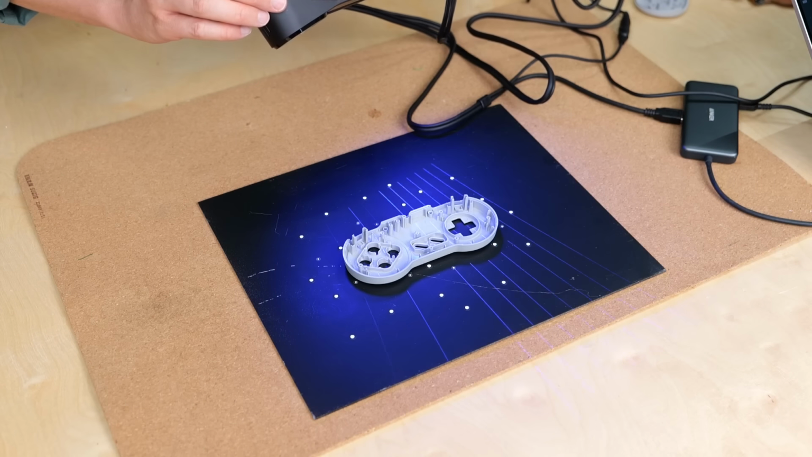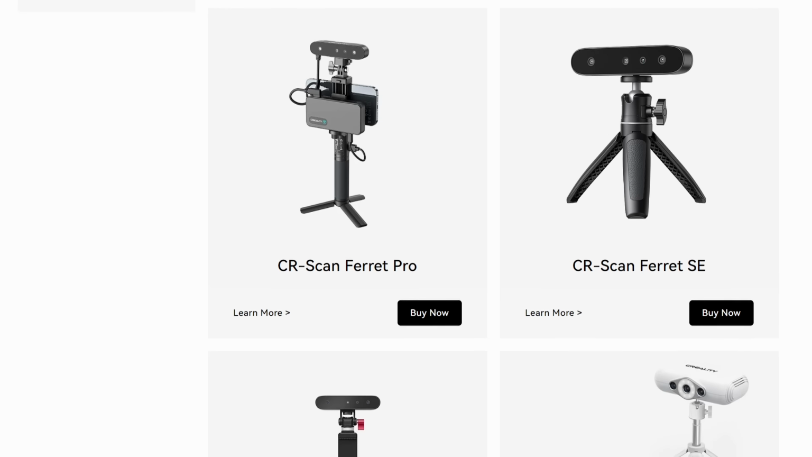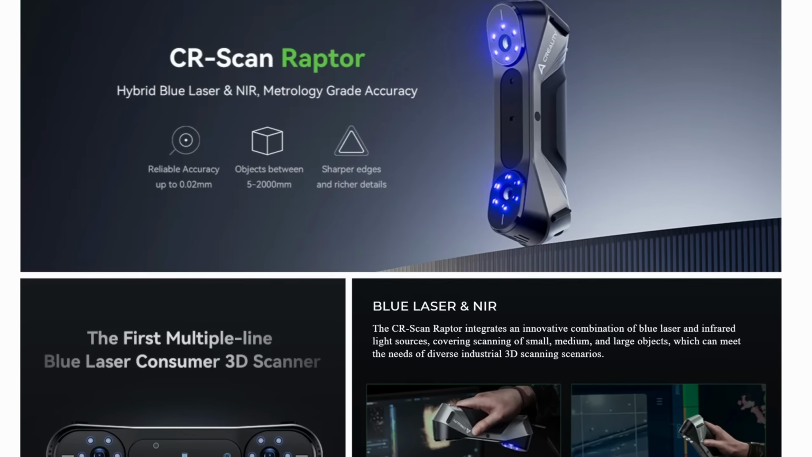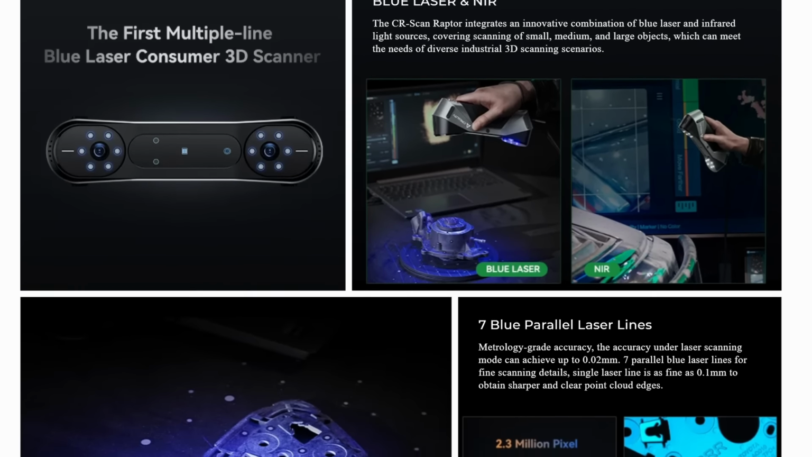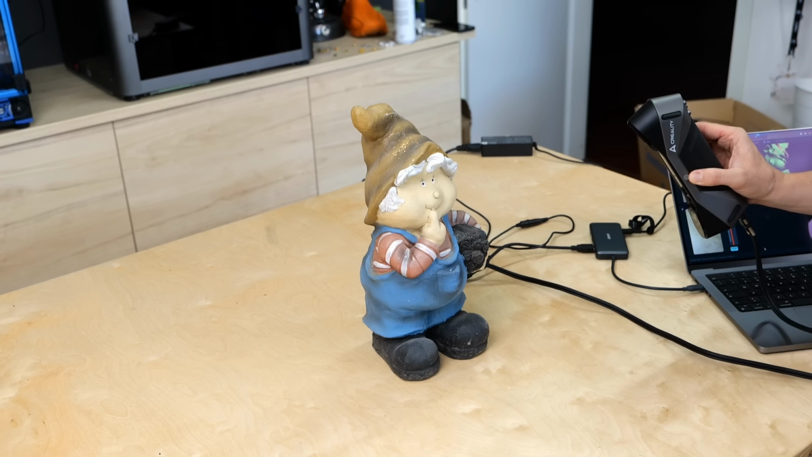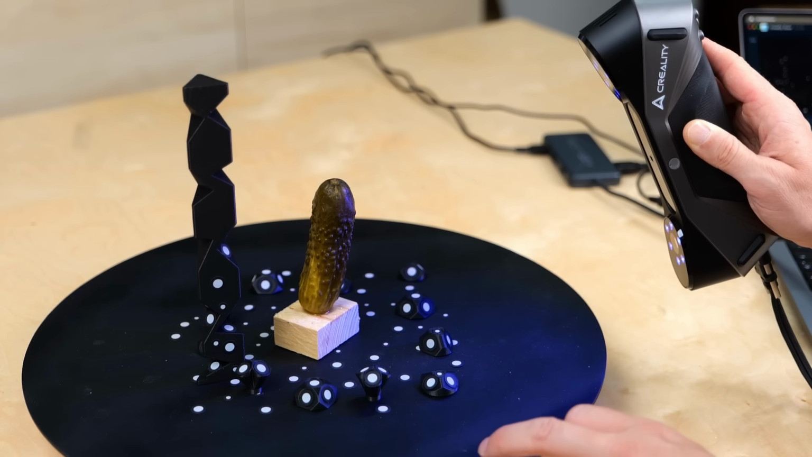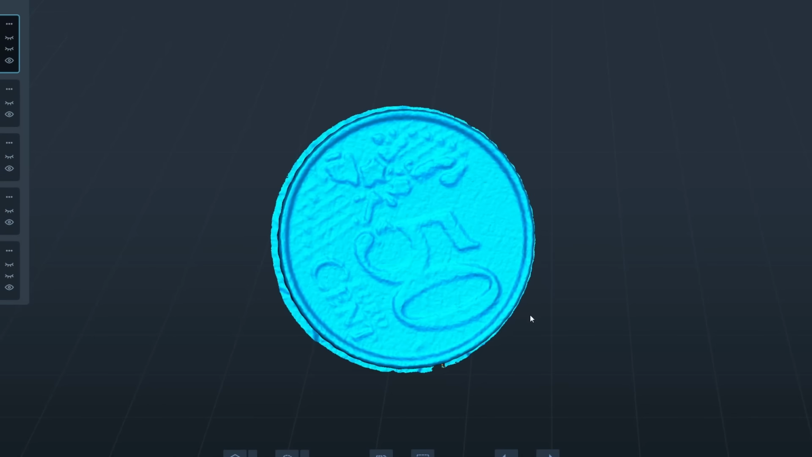The Creality Raptor is very different from their other scanner lineup and also other consumer-grade 3D scanners. It costs almost double as their other top-of-the-line structured light scanner, but it also comes with one unique feature. Creality calls it a hybrid scanner at a significantly lower price than other hybrid systems on the market. Hybrid because it can scan in the conventional near-infrared mode as well as in the usually way more expensive blue laser mode. I had a ton of joy using the scanner for this video and was blown away by the ease and details of scanning in laser mode.